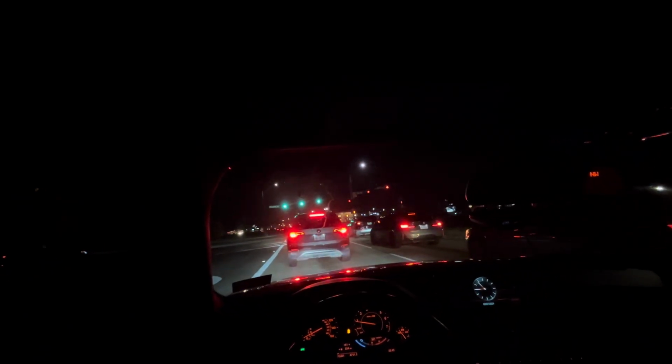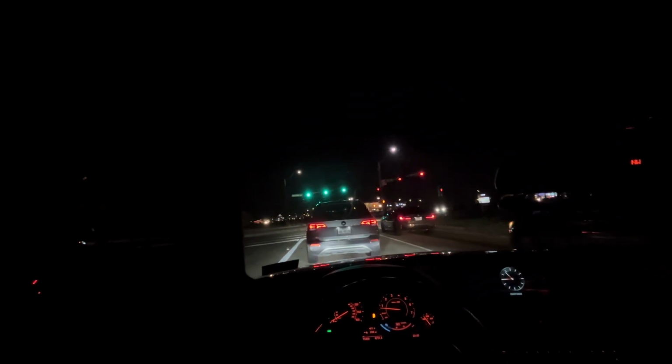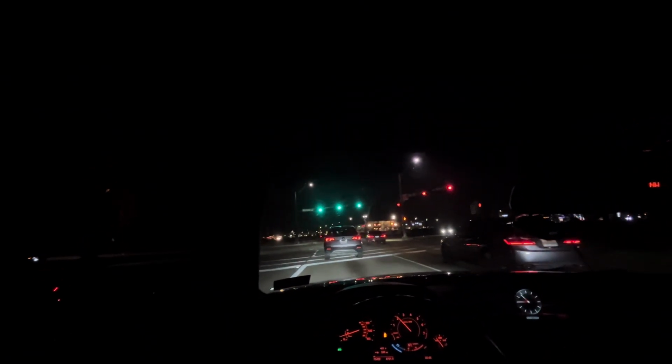So I did, oh look, there's a M240i? Or, I mean M340i, what am I talking about? That's not 240i back.